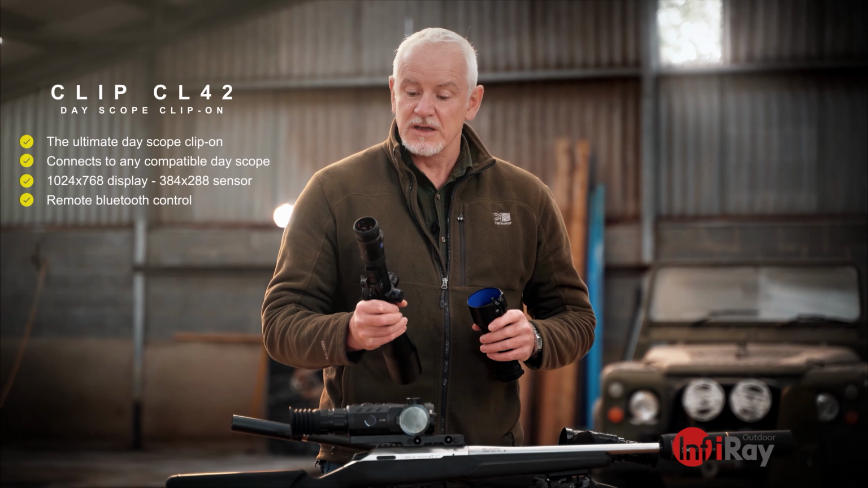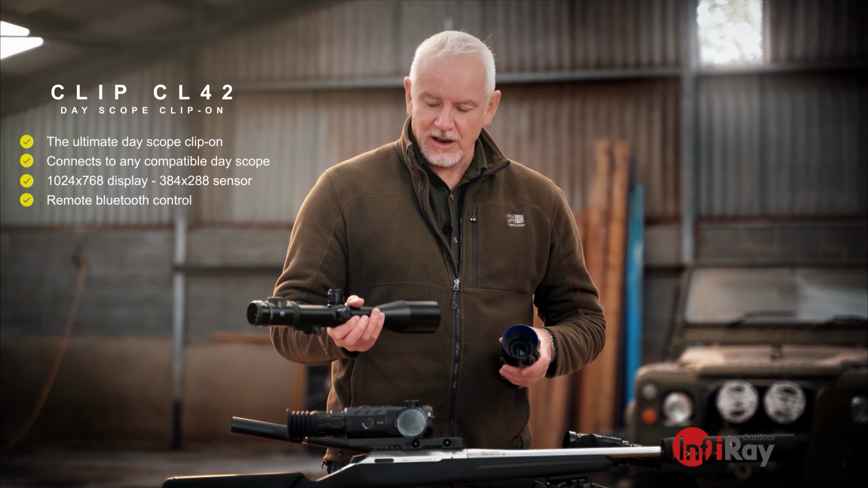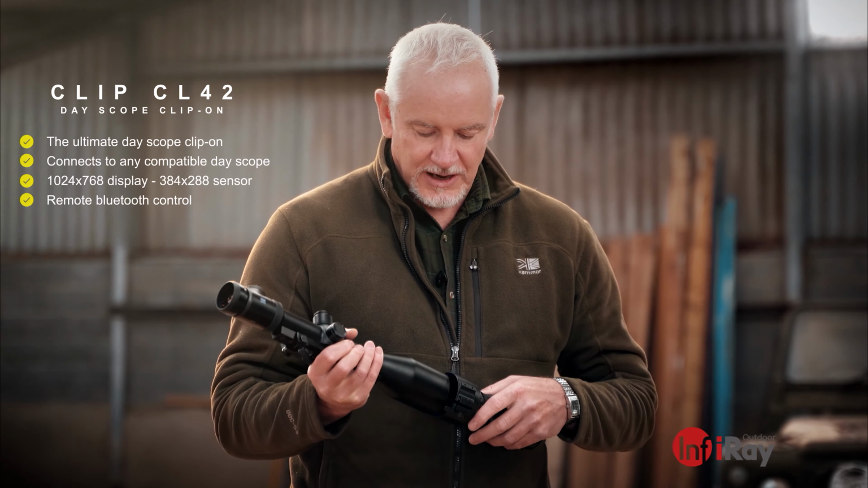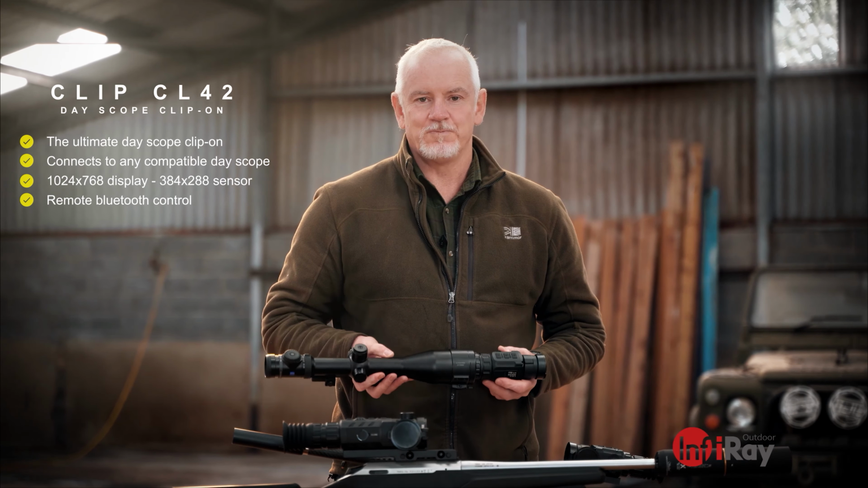You will need a scope that will go down to sort of 2.5 to 3 mag. You do need fairly low magnification to make these things work, but if you've been out deer stalking in the day and you fancy a bit of foxing in the evening, simple as that. Just pop that on, flick the switch, power up, and you're good to go.